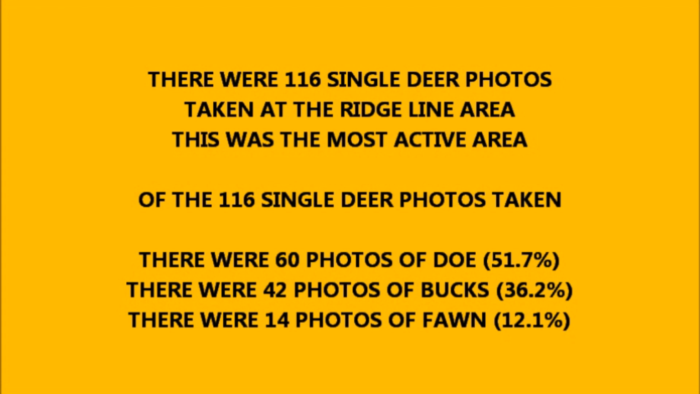Now, of the 116 photos of single deer, there were 60 photos of doe, or 51.7%. There were 42 photos of bucks, or 36.2%. And there were 14 photos of fawn, or 12.1%.